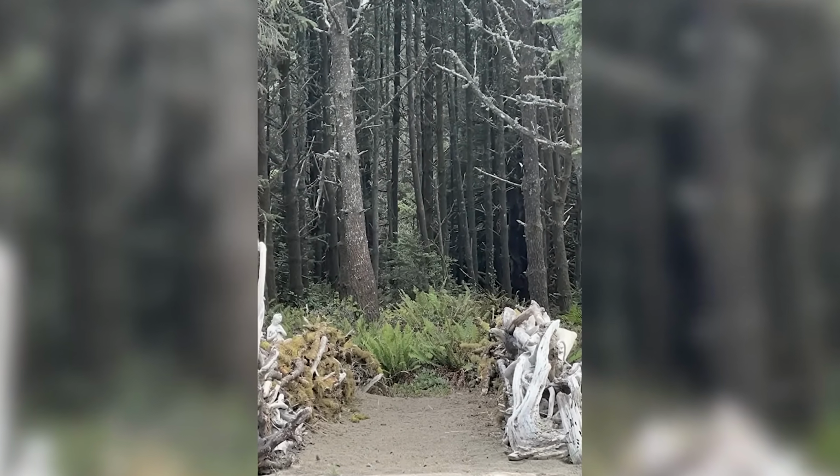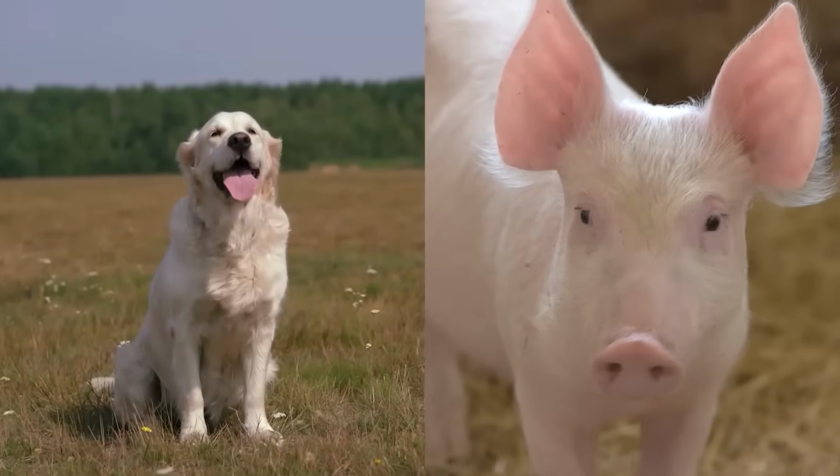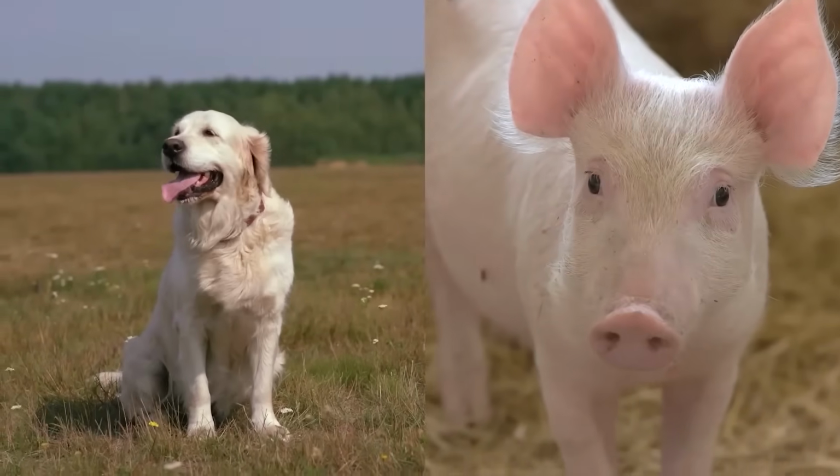Exploring woodland trails in the dead of night is not for the faint of heart, especially when you come across anomalies that your brain simply cannot make sense of. We know what a dog looks like, and we know what a pig looks like, but what happens when the two of them are combined together? The person who uploaded this seemed to have the same questions, keeping a close following on the strange animal that you see in the video.